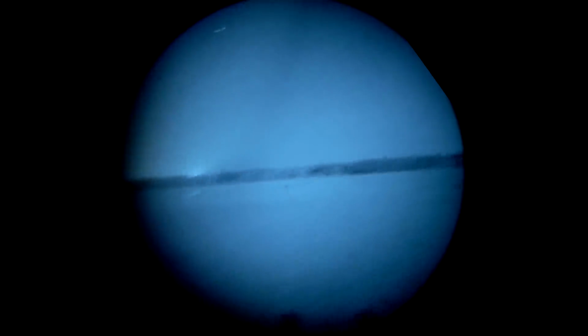Animals act totally different at night. I've had deer, raccoons, even coyotes walk straight up to me at night. Here's a calf that thought we were interesting and wanted to come see us. So we just sat there and let them walk up, check us out for a little bit, and then they moved on.